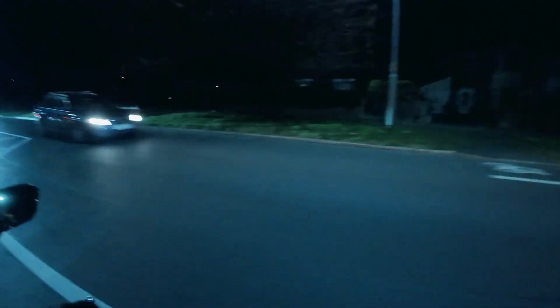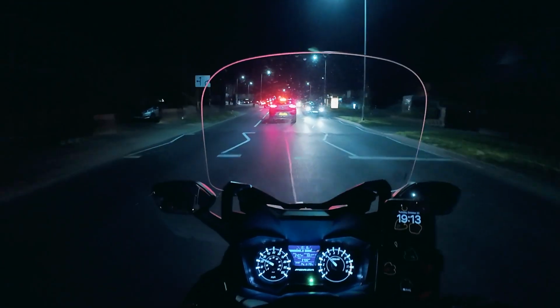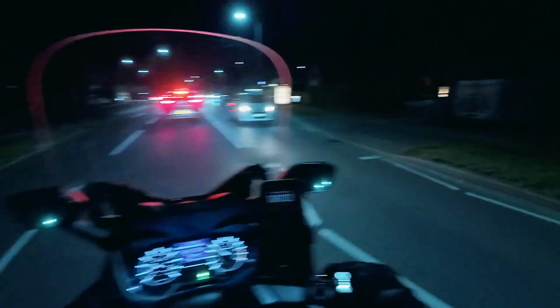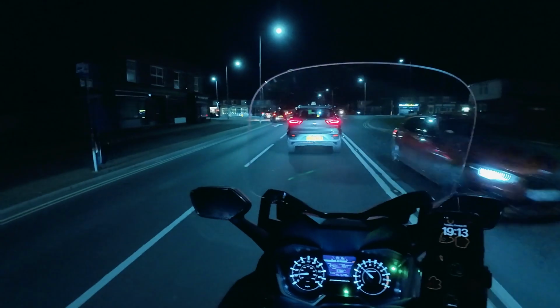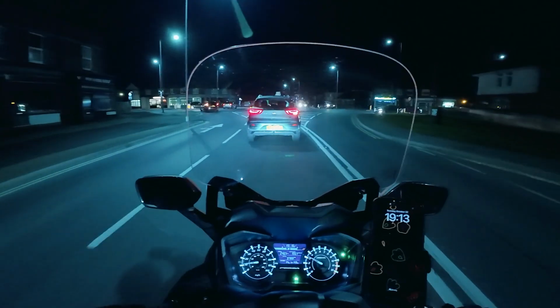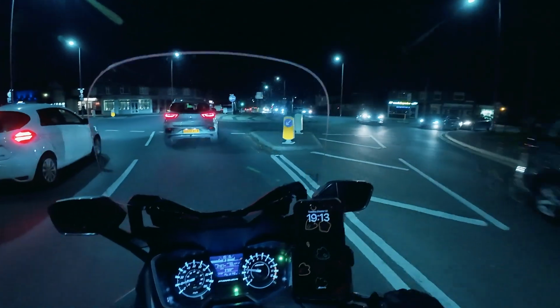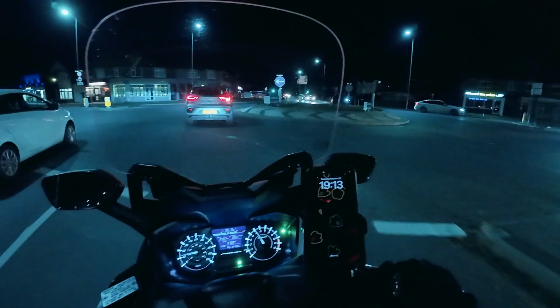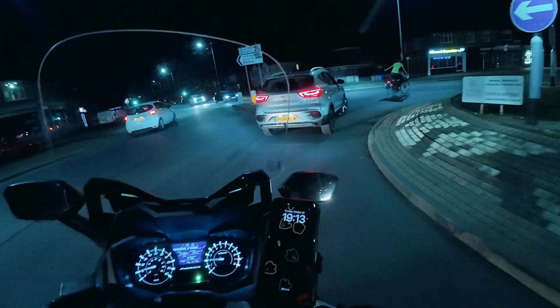Right, we're going to go right here. So, mirror, signal, lifesaver maneuver. That's how it is. Mirror, signal, lifesaver maneuver. Cyclist, let's try not to knock that lady off. Looks like we've got a bit of a gap in the traffic. There we go. So we're indicating right.